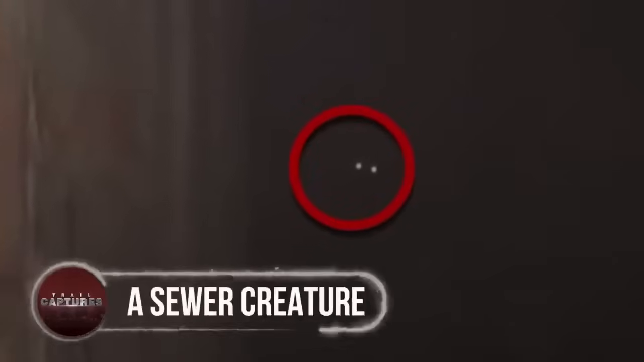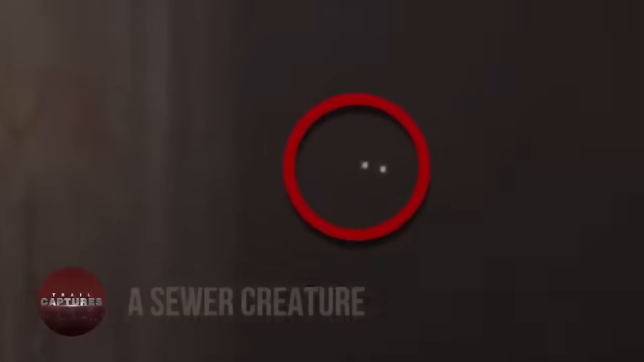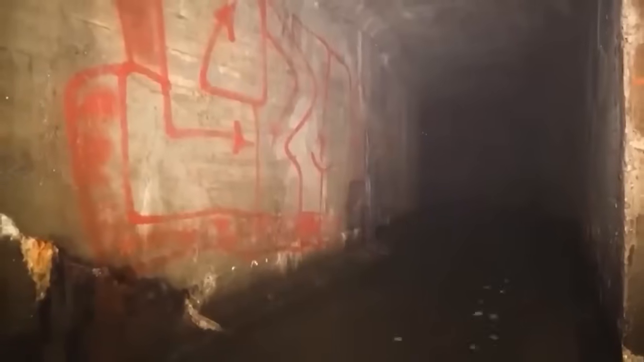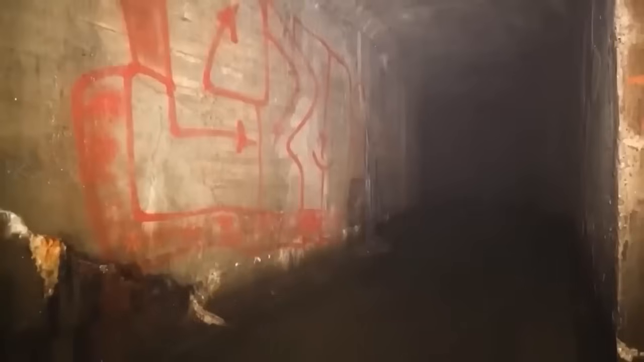A sewer creature. In some places, unusual things have been caught on camera, leaving people bewildered. When mysterious sounds echoed from the sewers, the authorities set up a camera to investigate. To their surprise, the footage revealed glowing eyes like creatures inspecting the area, only to flee upon spotting the camera.